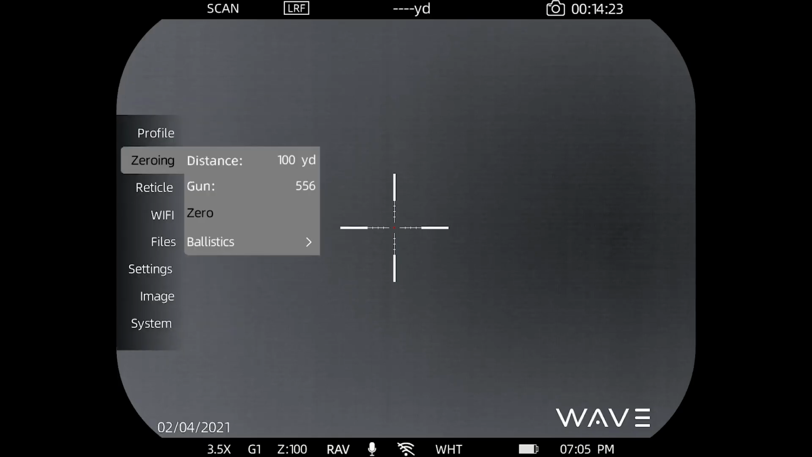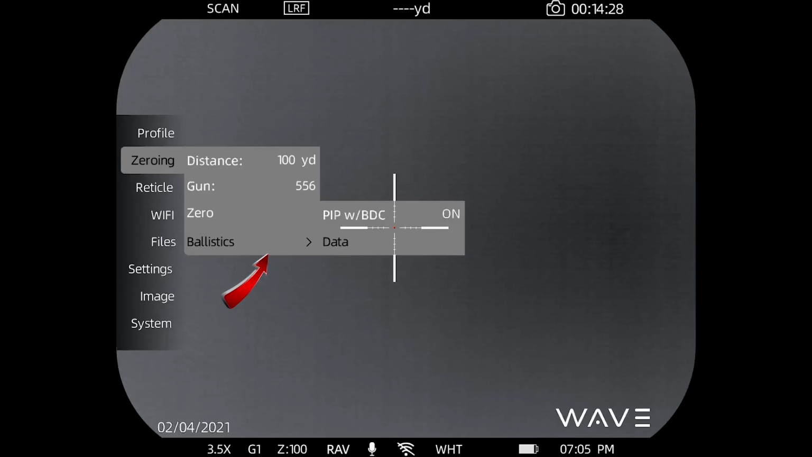Okay, so we're out. Now we'll go down to ballistics. So if you have a laser operated scope, it comes inherent with ballistics. And you have picture-in-picture with BDC. So in other words, if you activate picture-in-picture and this setting is on, and again, you can turn it off, but if this one is on, the reticle that you're going to use for long-range shooting will be displayed in the picture-in-picture field. If it's off, it will not, and will only be displayed in the main field.